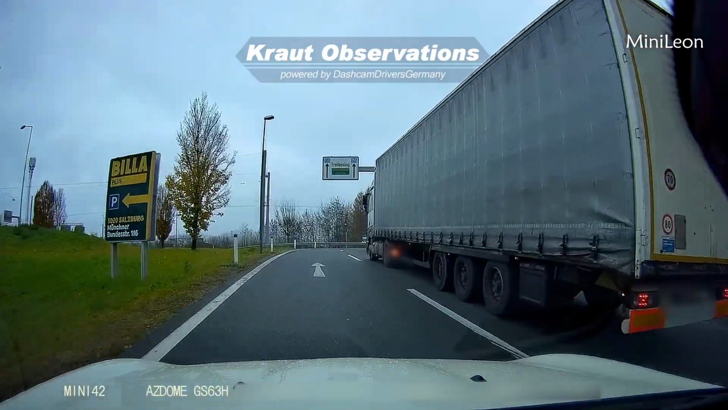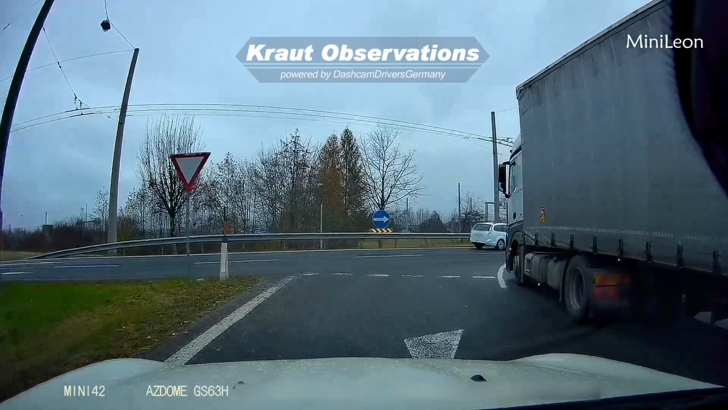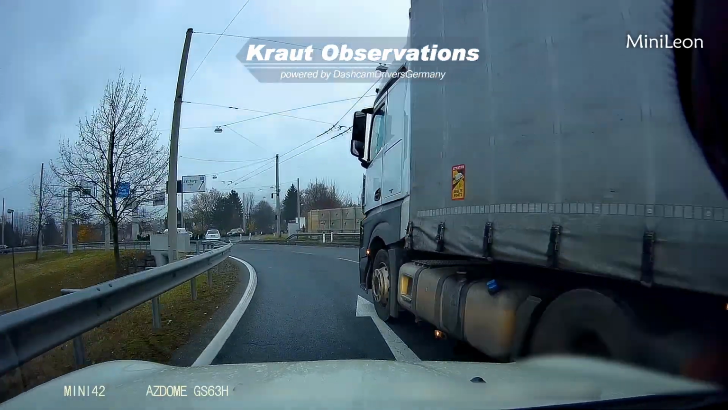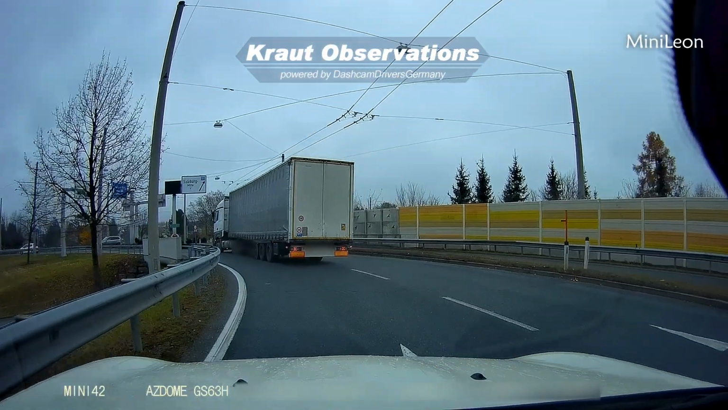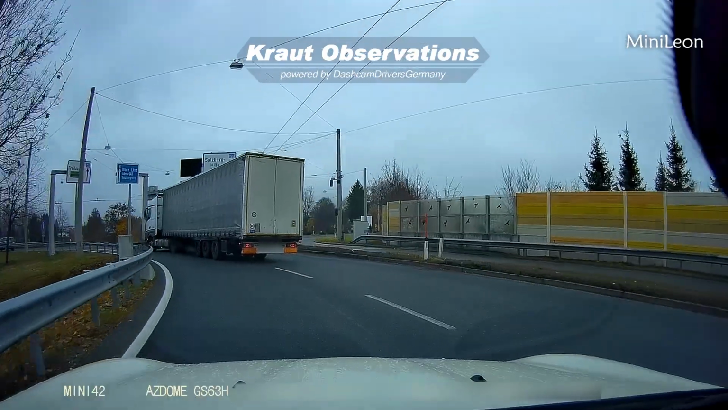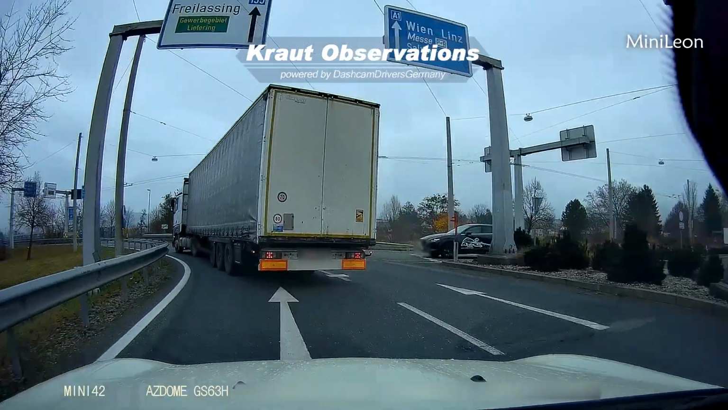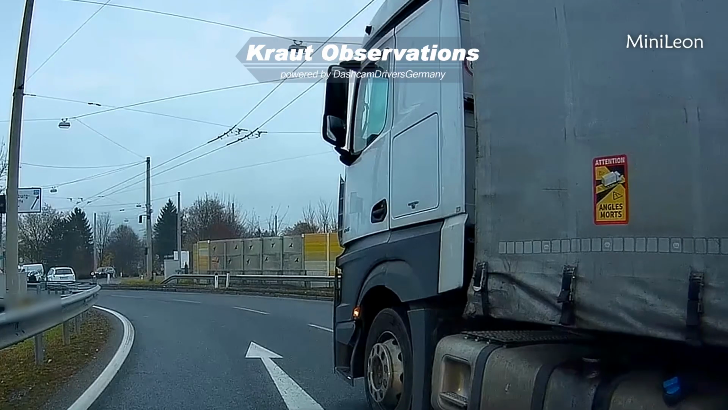Having left Germany for a second, how is stuff working in Austria? The truck driver will at least apologize for his mess up, but even though there was enough space in this huge roundabout for the truck to keep right and not swing to the left, it would be the smarter idea to not drive right next to the truck, where you could end up in the blind spot.